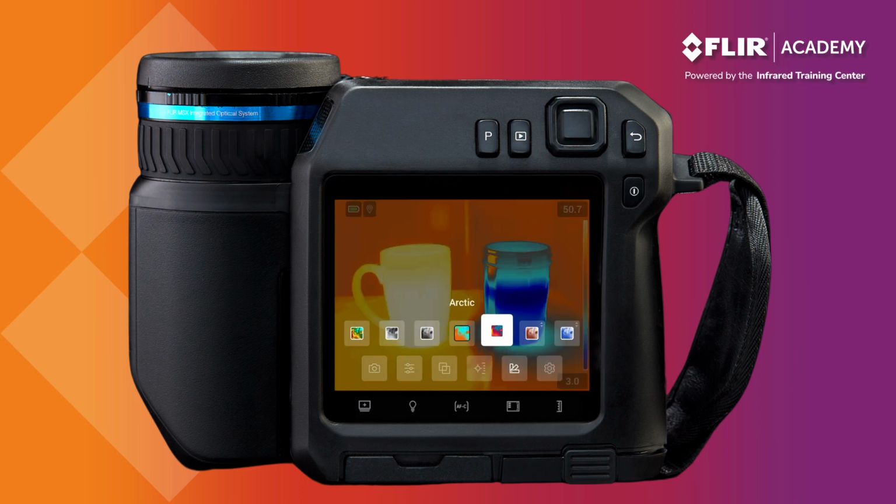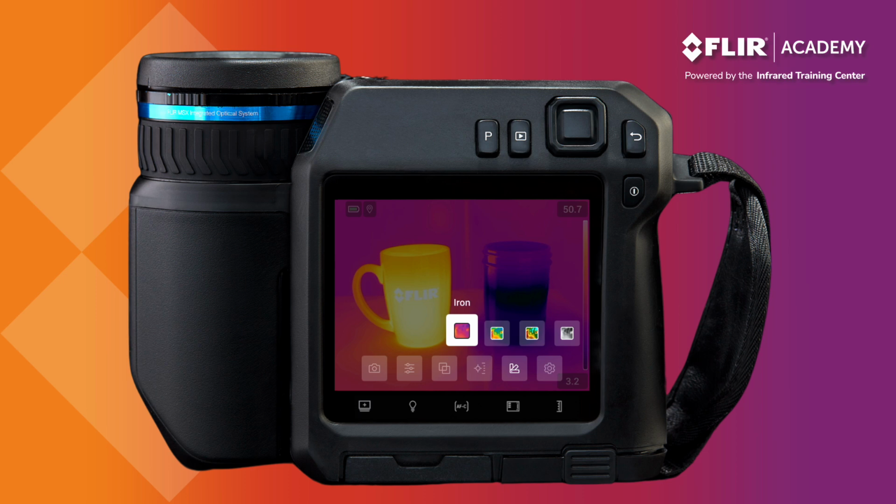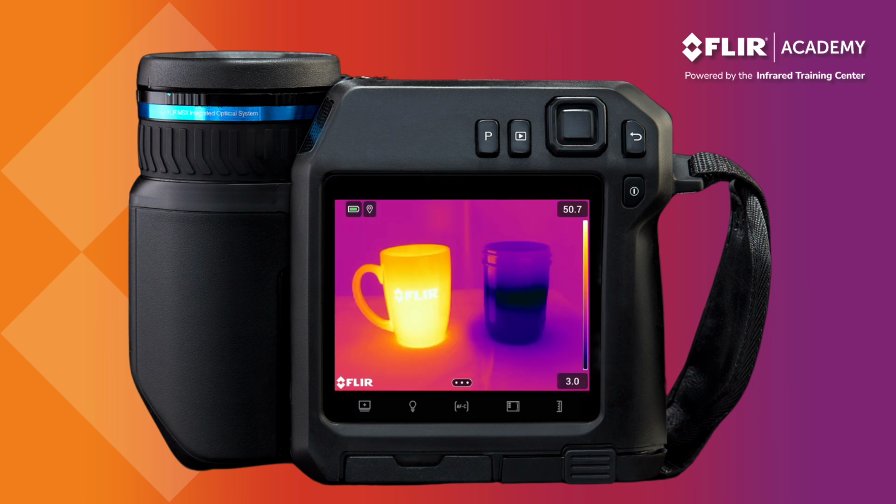Color palettes can also be changed after saving an image either on the camera or in your reporting software such as Thermal Studio or FLIR Ignite.